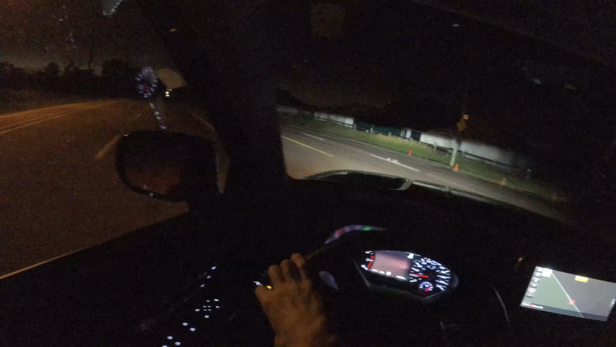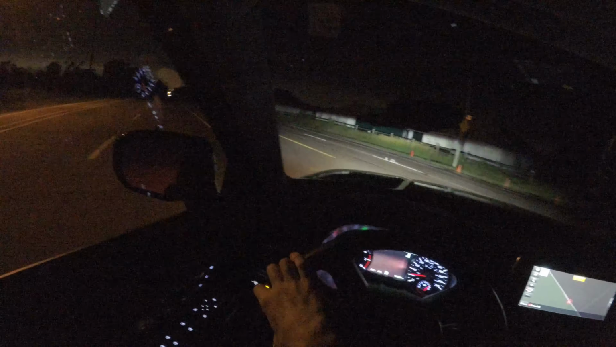And then it just died as soon as I went off the brakes and onto the throttle, full on throttle, then it just kind of died and then it came back. That was funny.